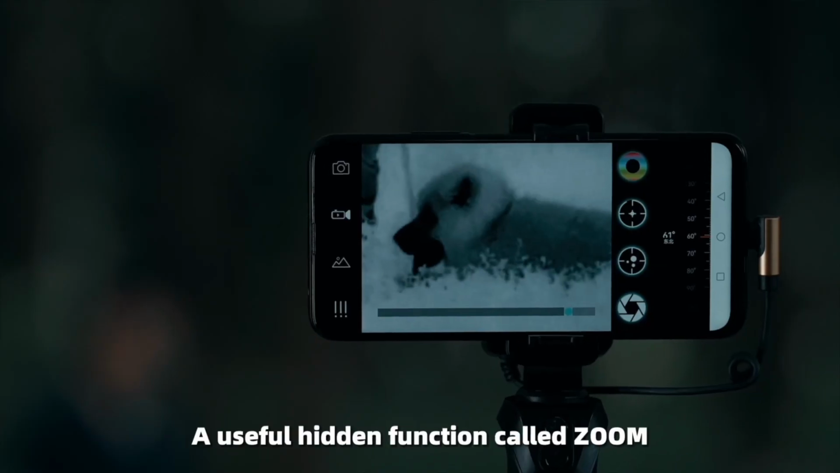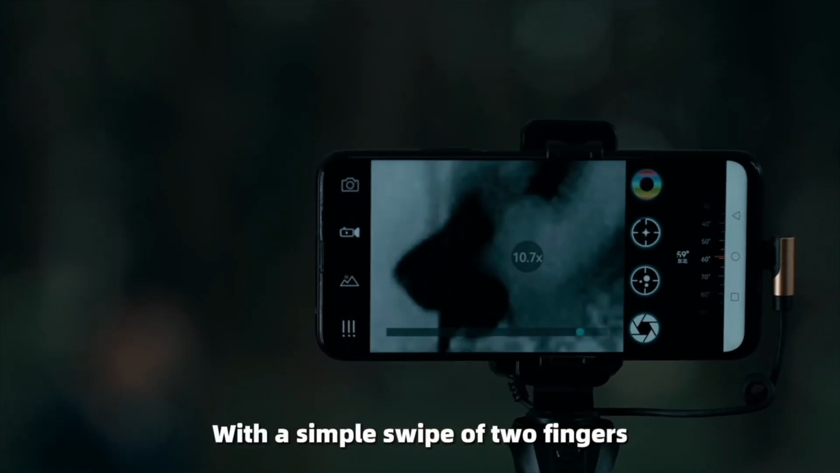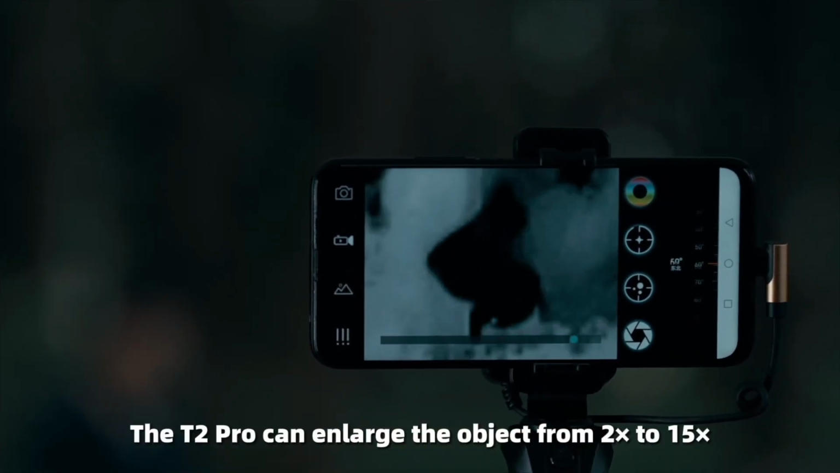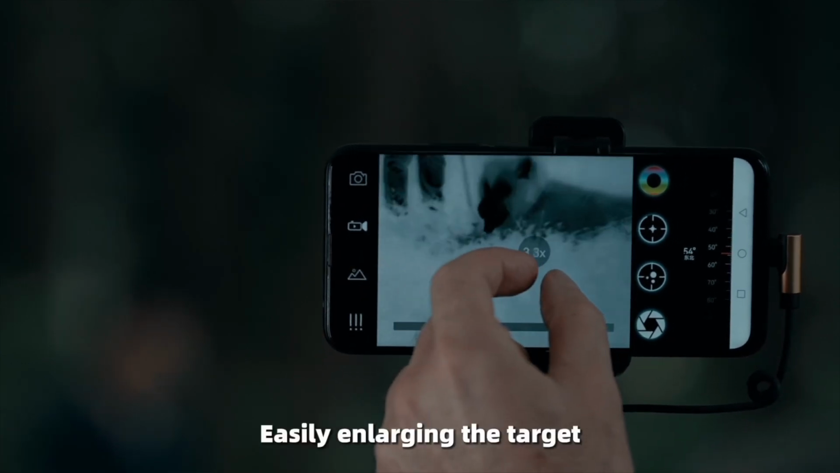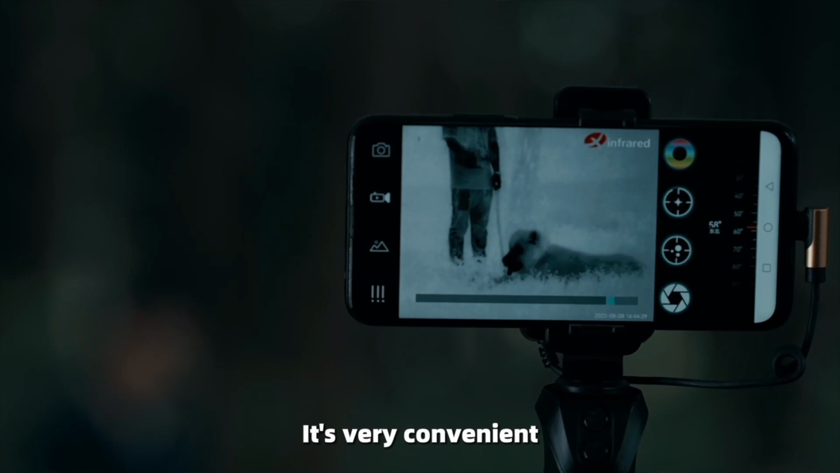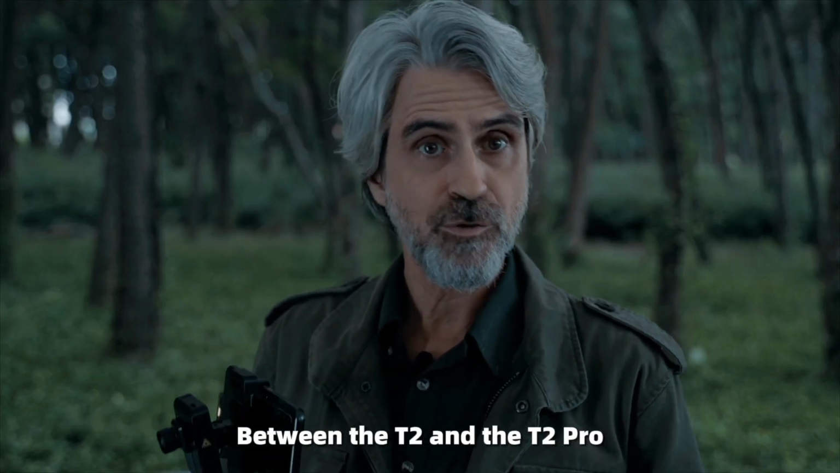Thermal Eye also has a useful hidden function called zoom. With a simple swipe of 2 fingers, the T2 Pro can enlarge the object from 2x to 15x, easily enlarging the target. It's very convenient. Here we should explain the difference between the T2 and the T2 Pro.